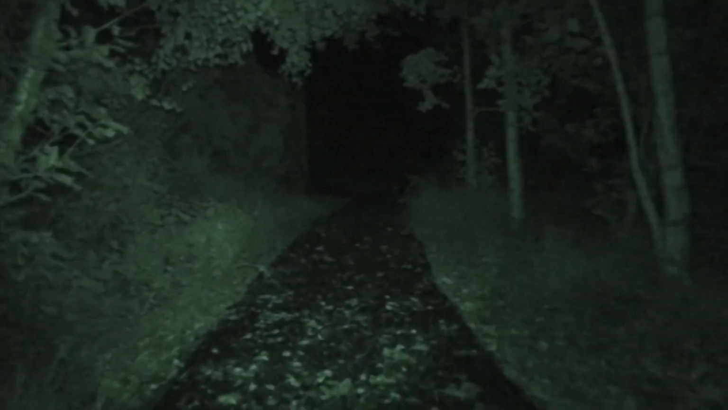I'm sort of trying to get myself back into fitness. I'm going out for this kind of a walk. Oh, I startled the neighbour's dog with my torch. It's a cob house. It's a cob church. And there's a little aviary in there with birds. But the birds are all asleep.